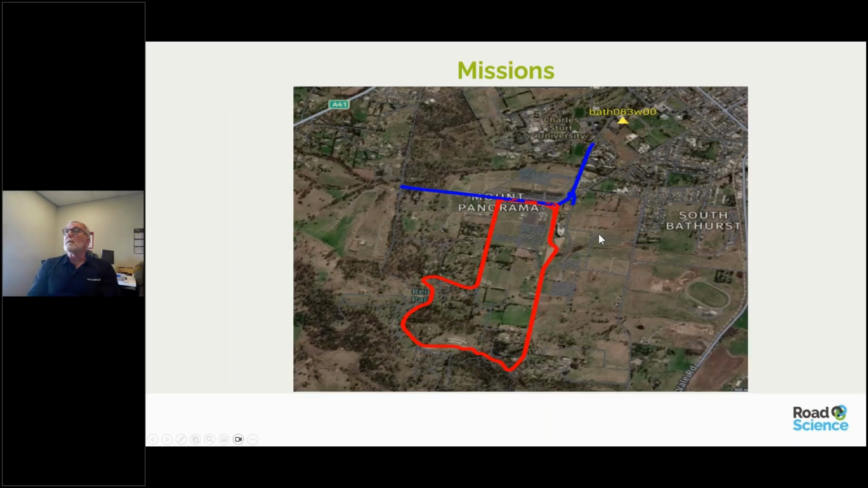And this is what we were looking at. These are the 2 missions that we ran for this. This was day 1. We did the approach into the racetrack and up the hill, and then we went around the racetrack actually 3 times. The post-processing was done from the Bathurst base station, which, as you can see, is very close to the racetrack.